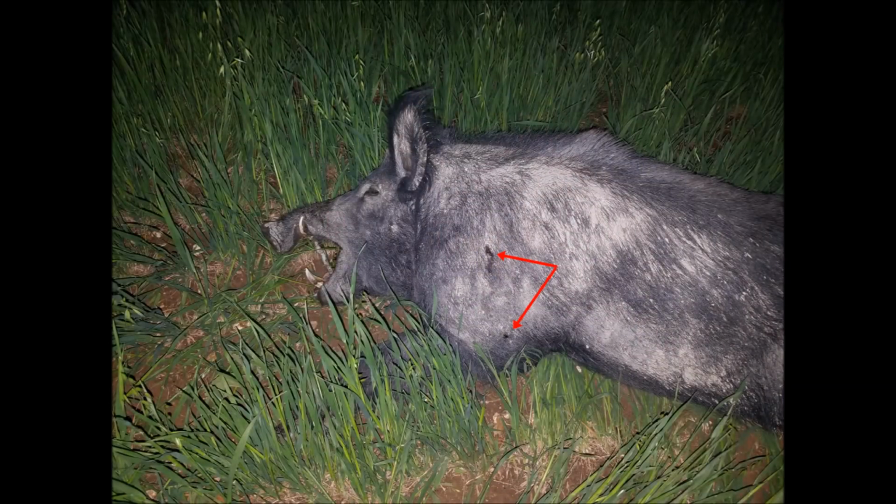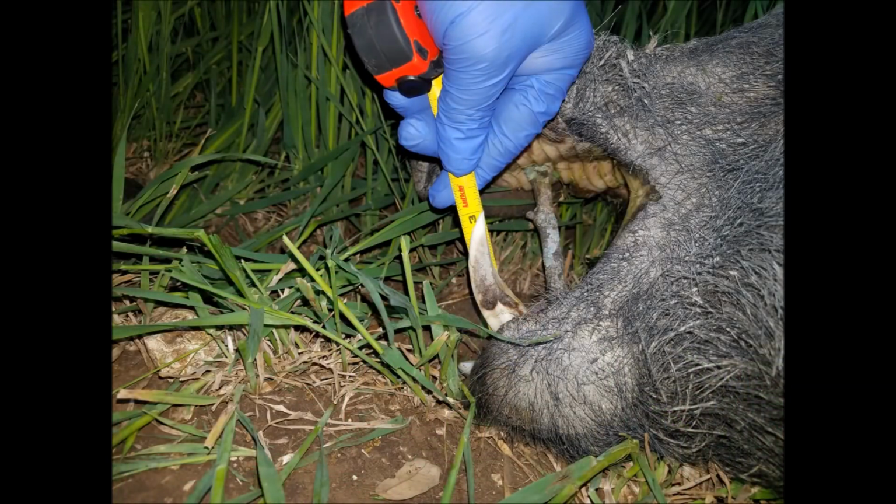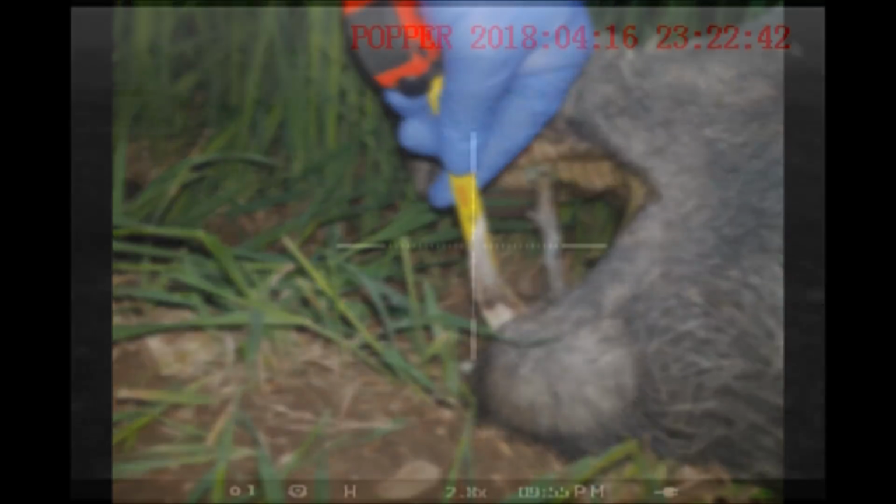The 2 shots to the shoulder were here and here, and he had a really nice set of cutters that when we put the tape on them came out to be about 3 inches long.